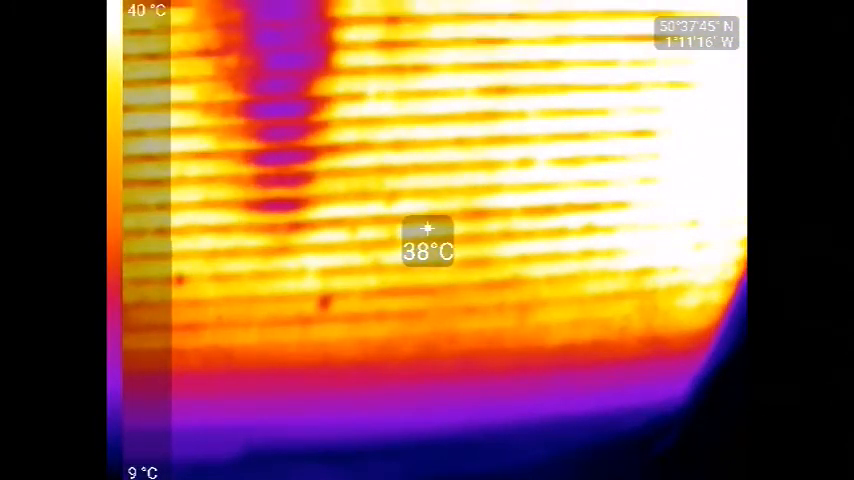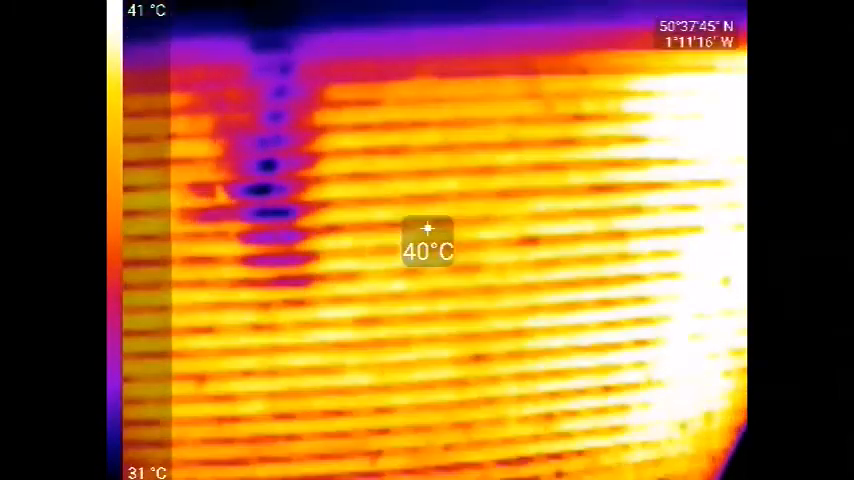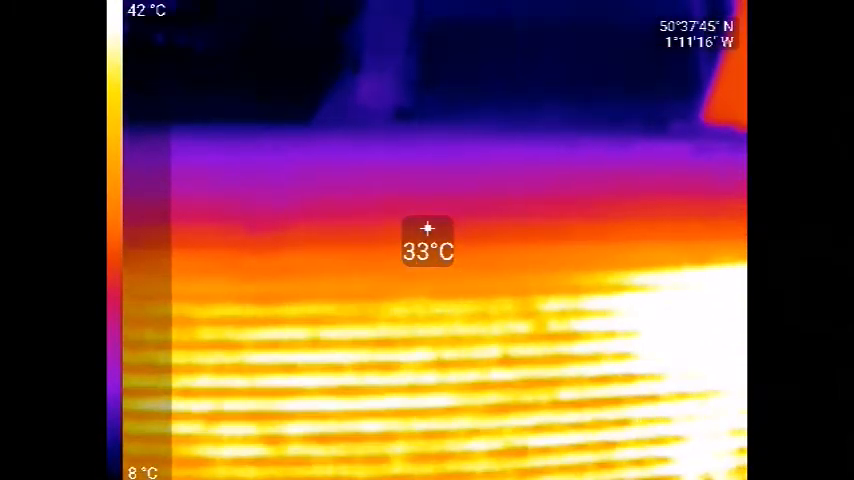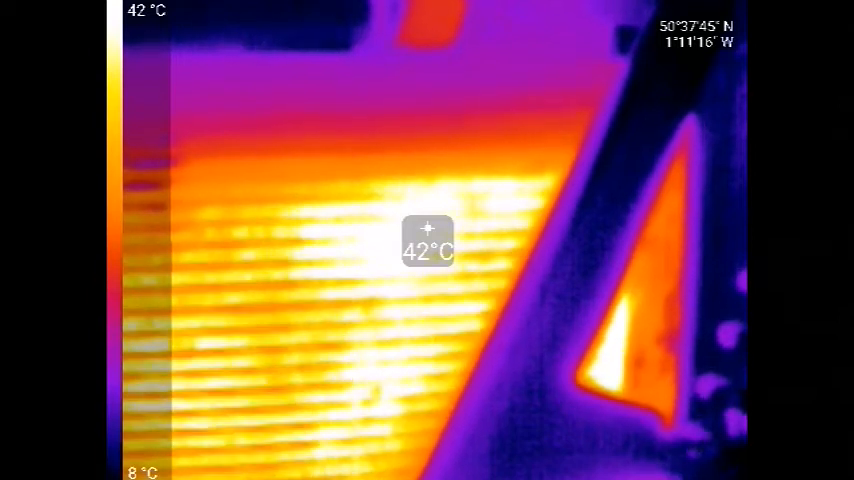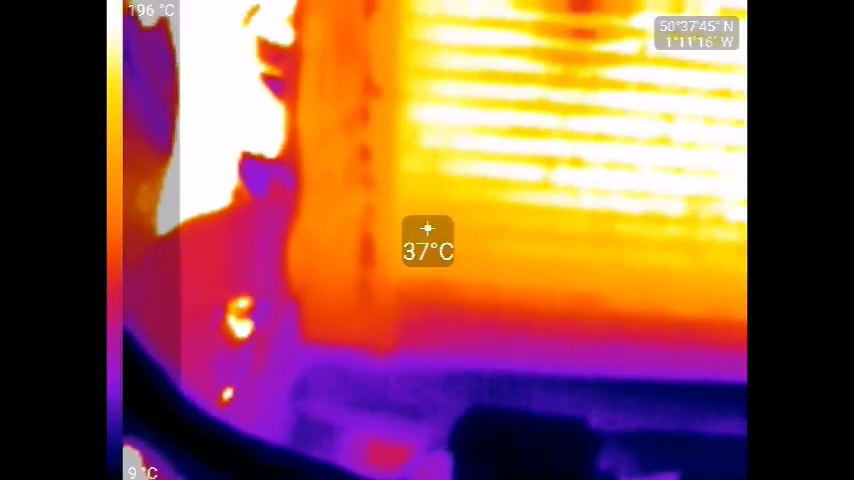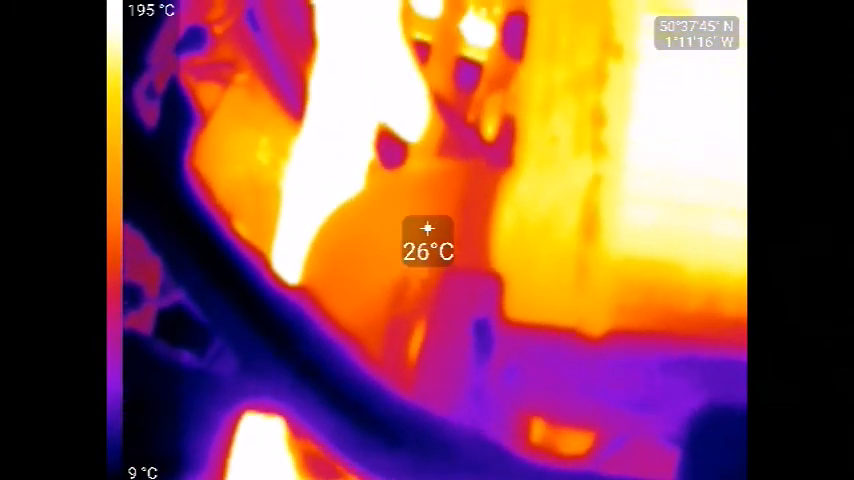Okay, building up. 39, 40, and cools right off at the top. See, that's where the water's coming in from the engine block, and this is where it exits down the bottom here, in this pipe here, coming out 27 degrees.